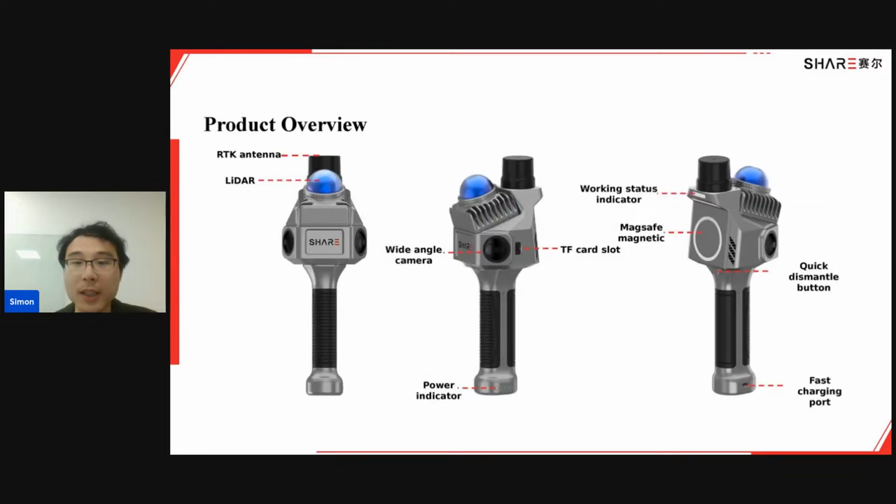Here we have a more detailed image. You can see the RTK antenna, the LiDAR, and some of you may also notice the magnetic mount. That means when you are using an iPhone, you can connect your iPhone to the device and free one of your hands. That will save a lot of work. And don't miss the quick dismantle button that allows you to connect the devices easily.